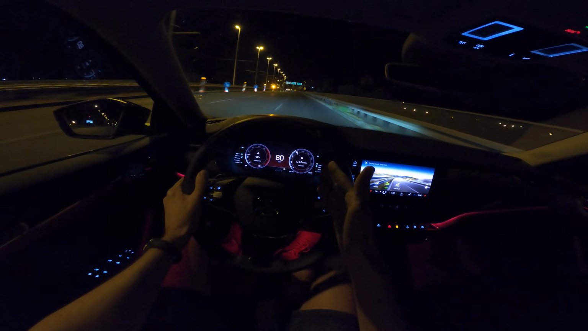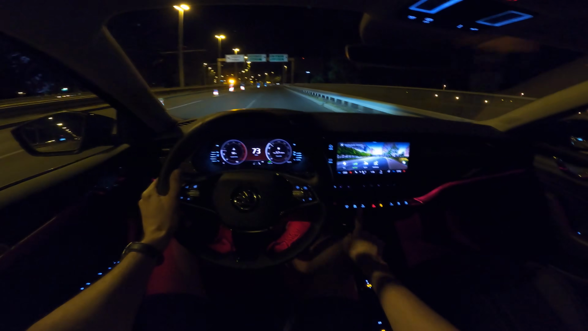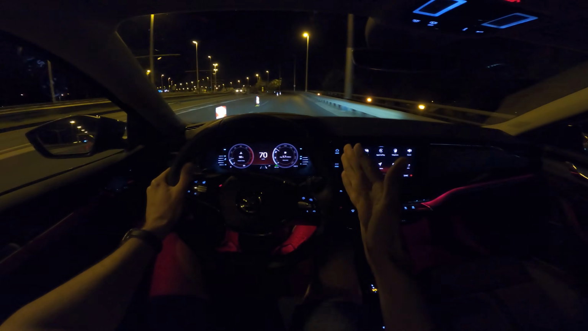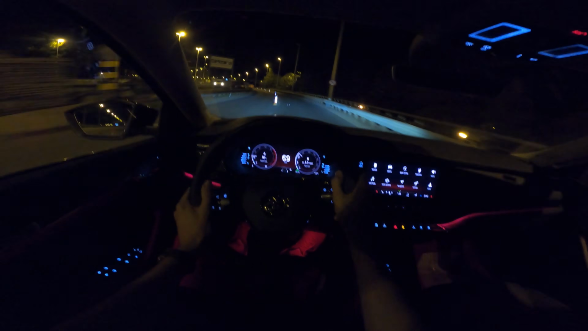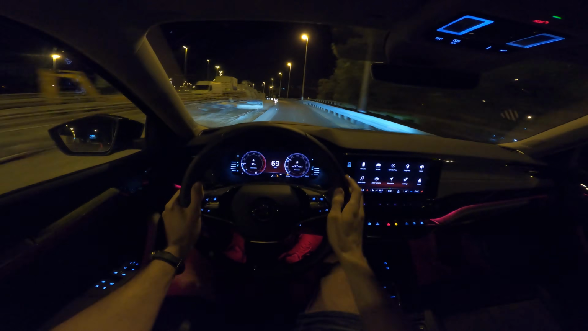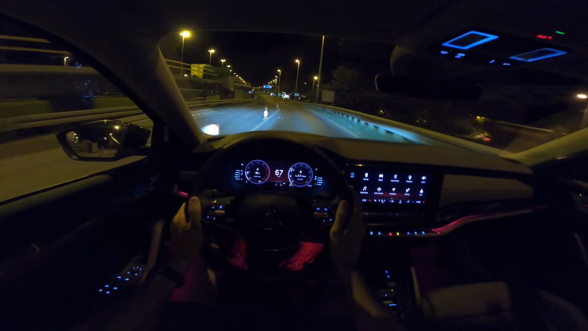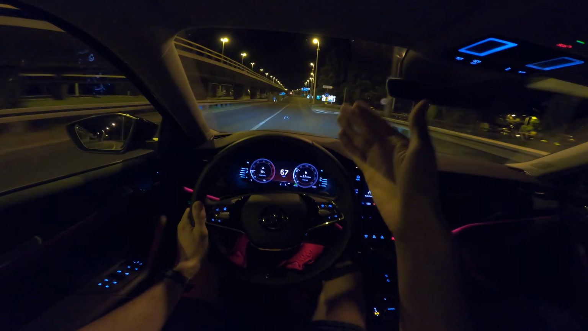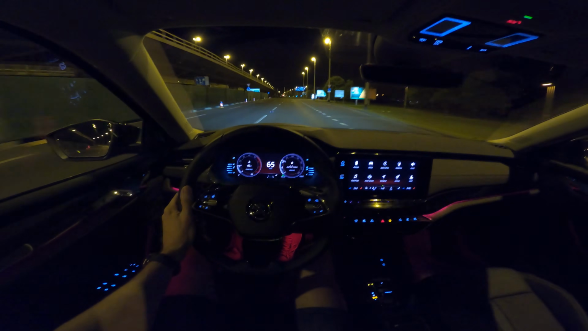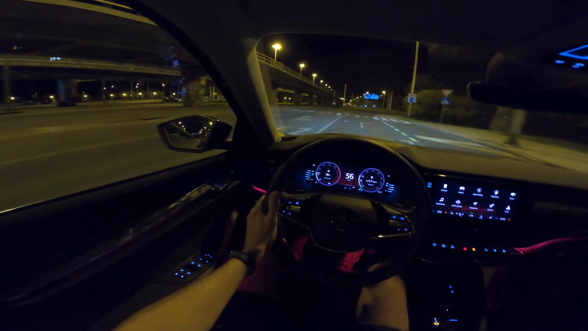Now I have the lane assist, and be warned when you are on constructions like this, it might freak out sometimes, so you better hold the steering wheel, because it's gonna try correcting you and it might do something wrong. Otherwise it's good, it follows the lines, but over here there are no lines and it's trying to read the curb. It is reading it, I can see it on the heads-up display on the hood, but sometimes I don't feel 100% comfortable with that thing trying to move my steering wheel instead of me.